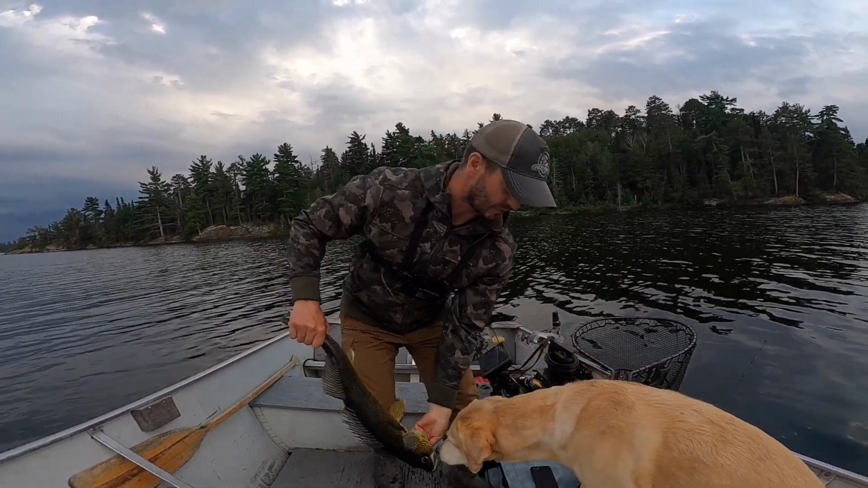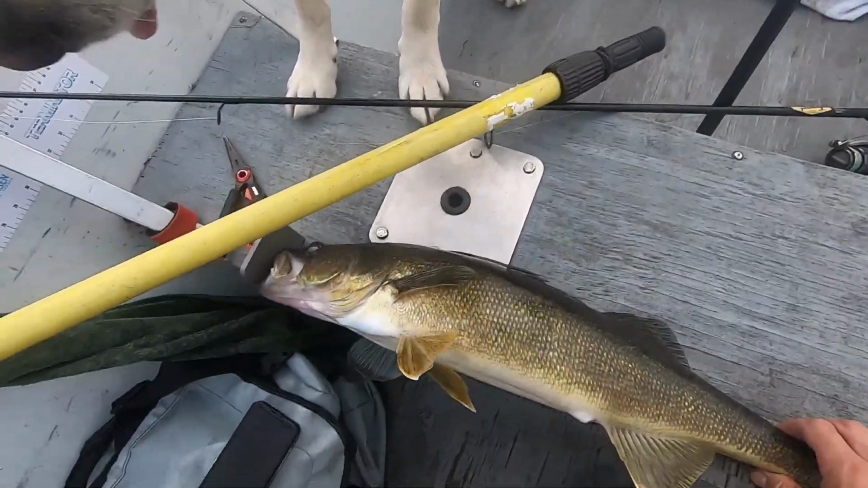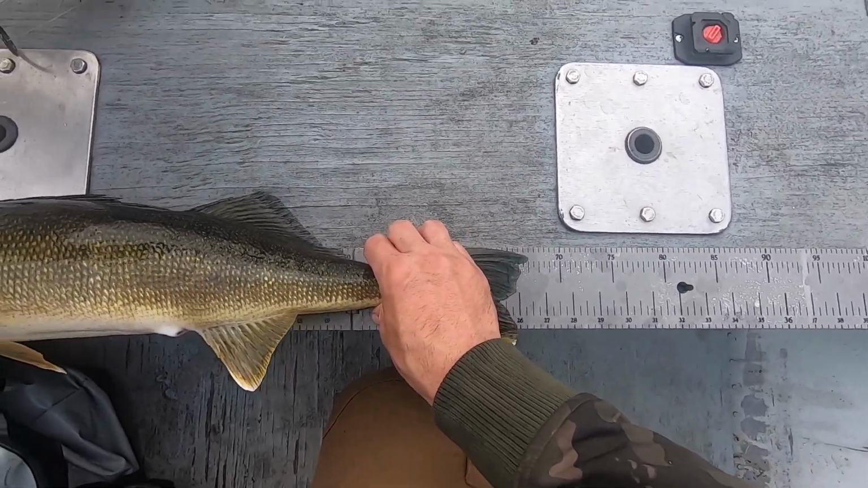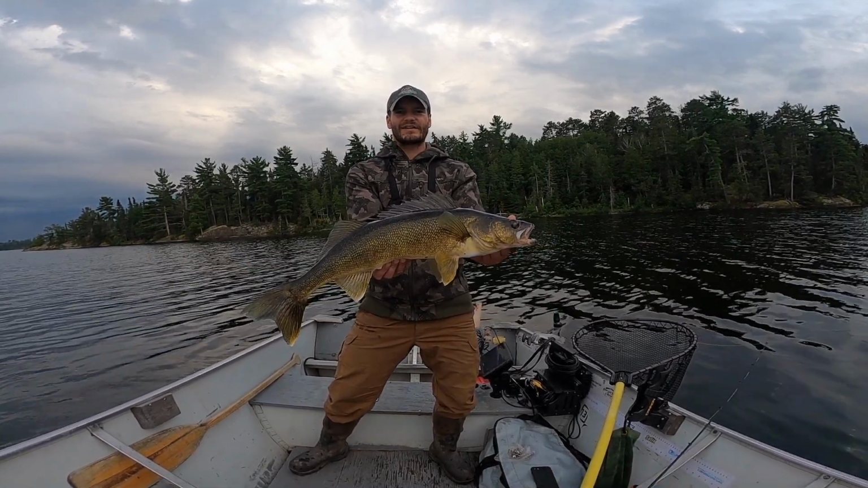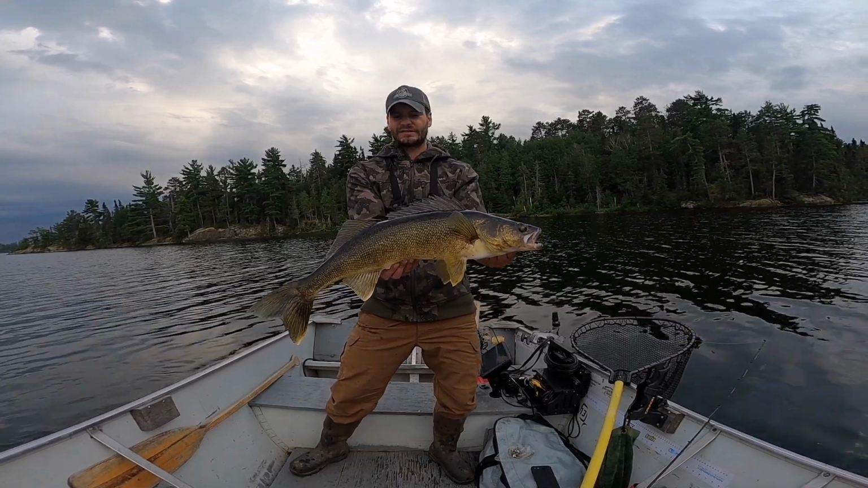I'm gonna say this one's gonna go 27. Deke, leave it. So with the nose touching, he is gonna go just over 26, 26 and a quarter. 26 and a quarter inch walleye, unbelievable. I don't know, this is number 6, I think. Wow, 6 big ones anyways, a couple small ones in there, but such quality fish.